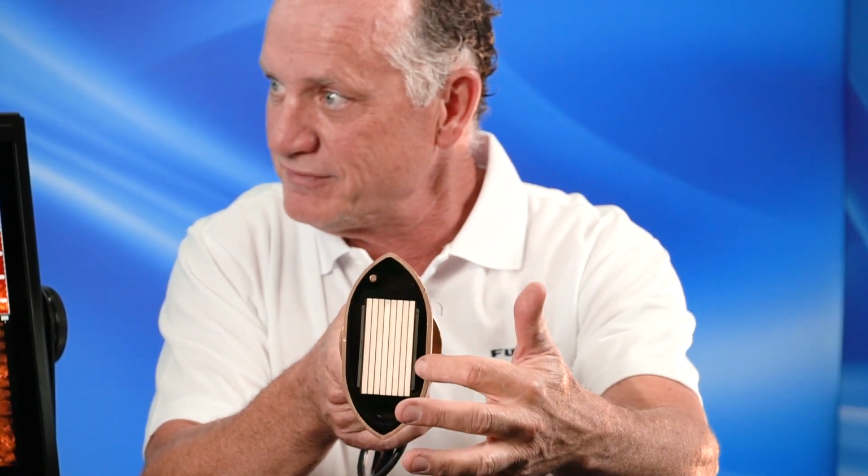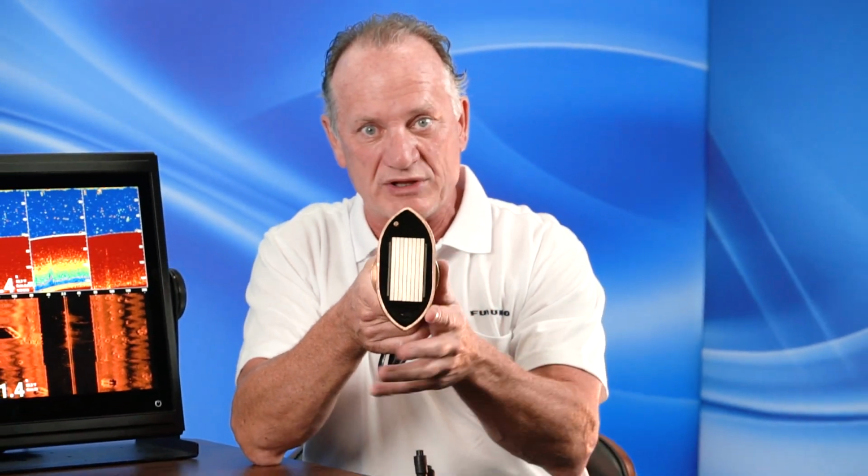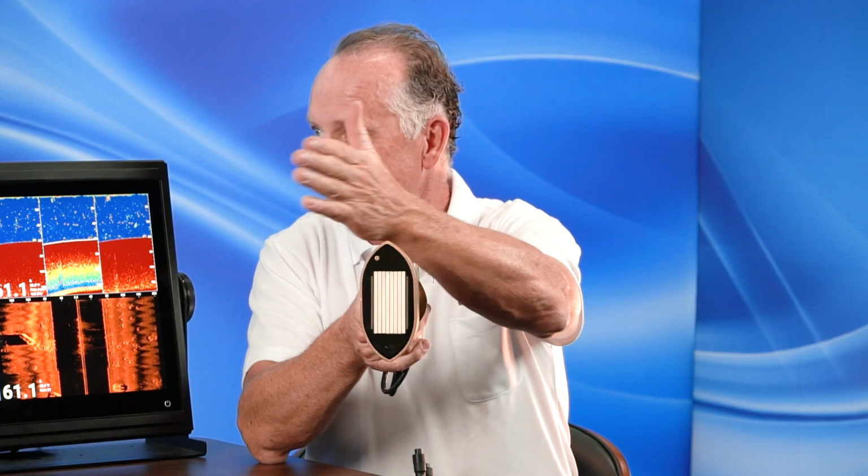We drive 8 individual transducers with the DFF3D, and that's how we can steer a pattern underneath the vessel by changing the timing of these. Thus multi-beam. Yeah, multi-beam, exactly.